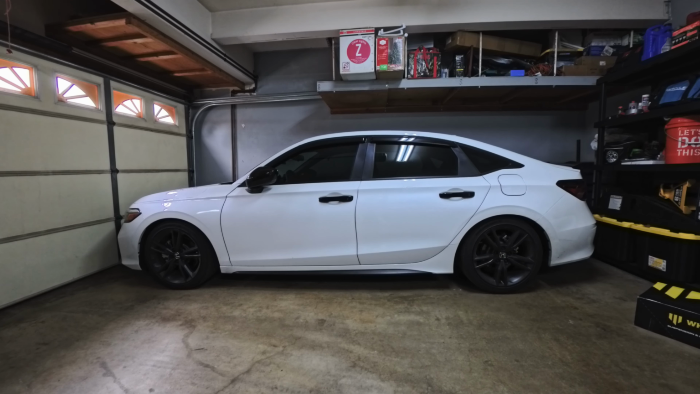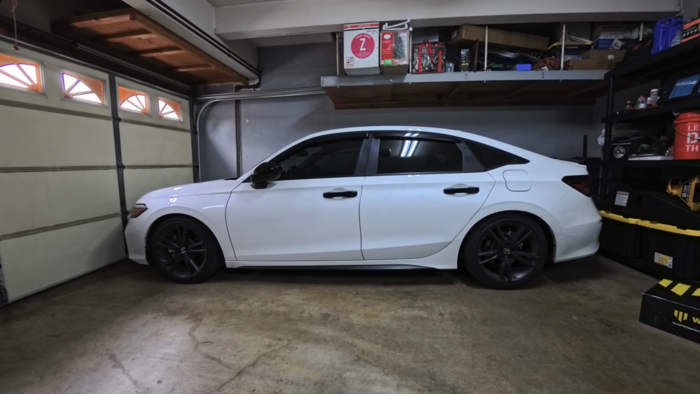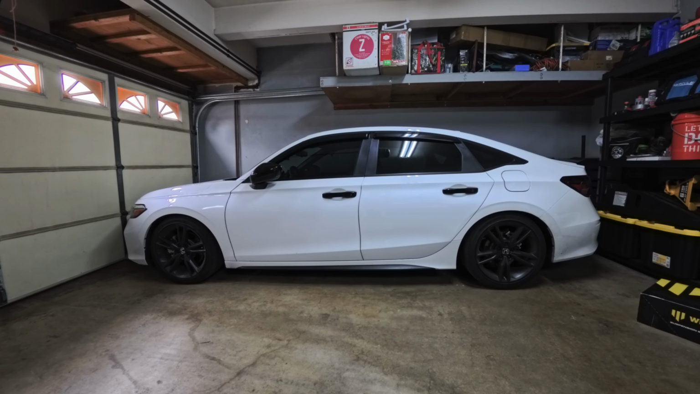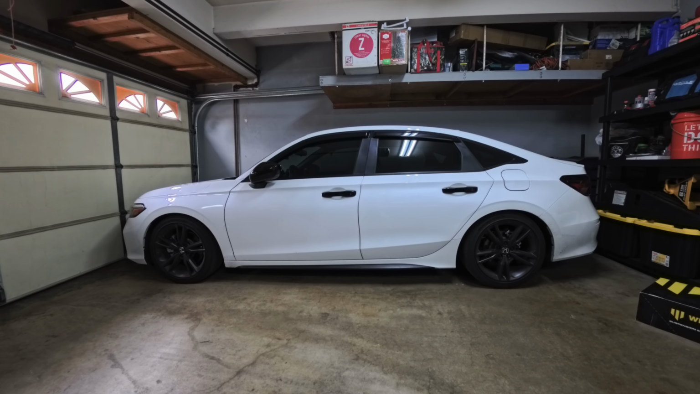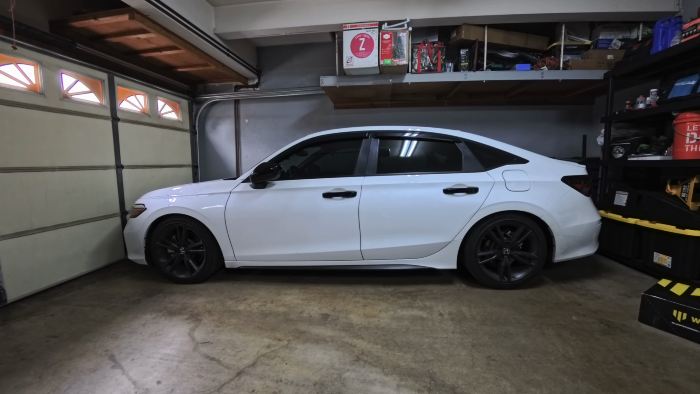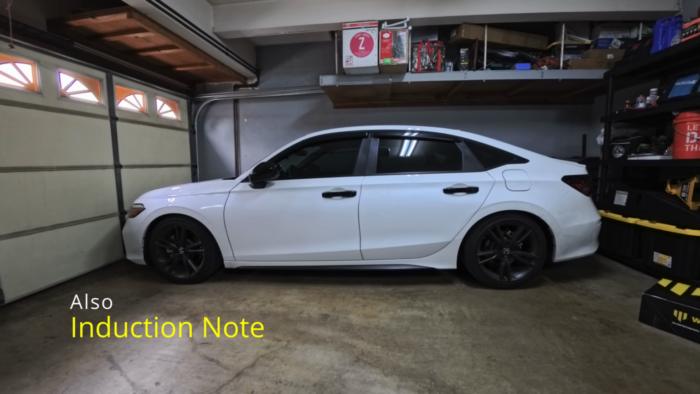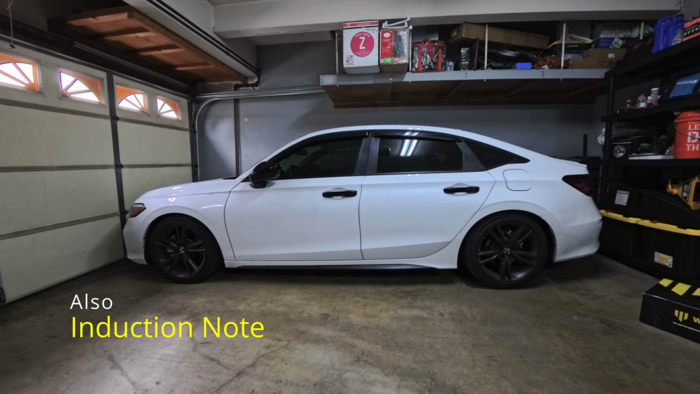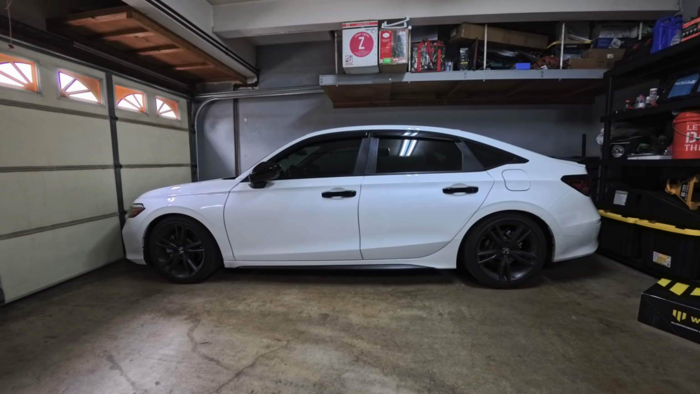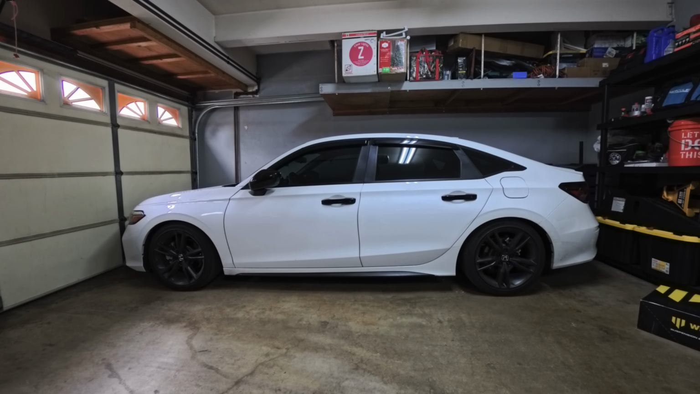One thing that I did forget to mention is that I did install a PRL Stage 1 intake. The purpose for that was just to get a little bit more turbo sounds into the cabin. Unfortunately, it's not that loud in the cabin. You can barely hear it. But it is a good thing that I did that, because one thing that I forgot to mention is